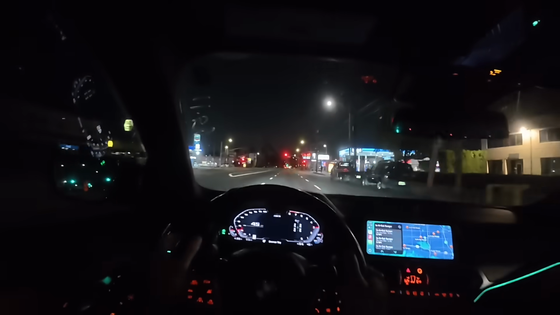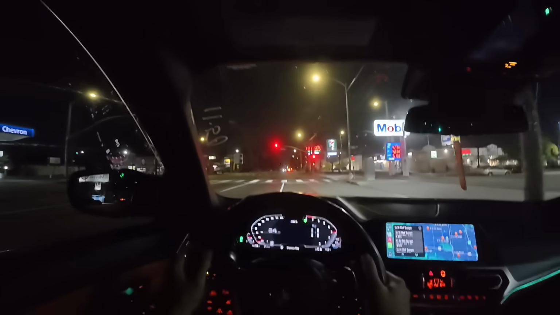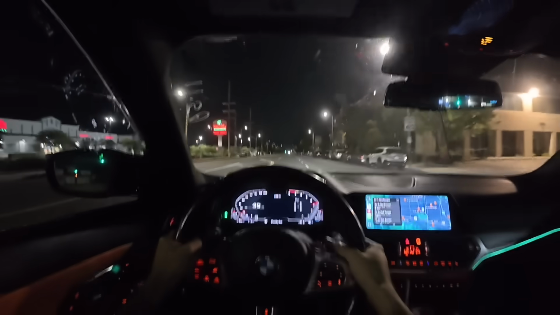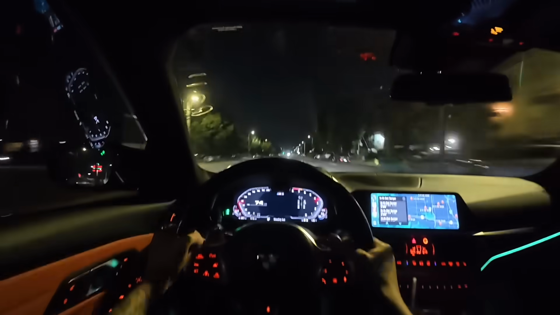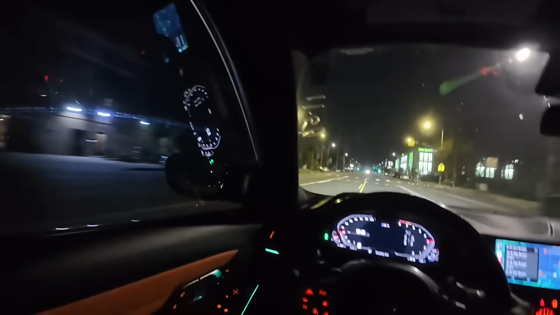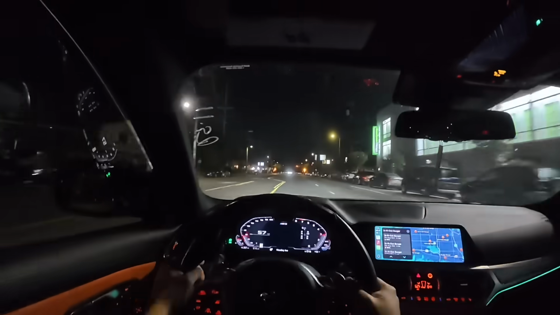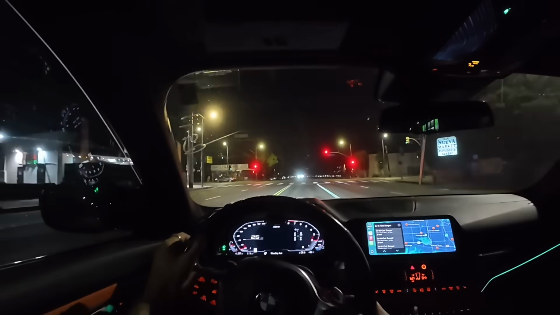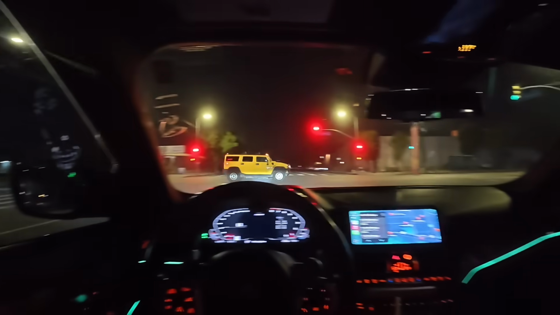Oh my, I just went airborne for sure. I haven't seen a Hummer in forever, dude. That was an old school one too. That's dope.